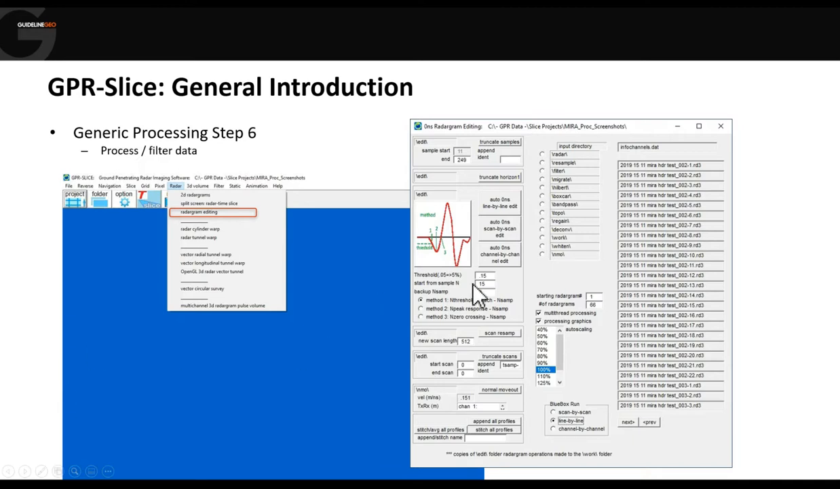The cutting off the data from above time zero, we can actually do an automated process on that, and we can choose to make the automation either chop the same amount off all the way along an individual profile, or we can actually get it to chop off based on every individual trace per profile.